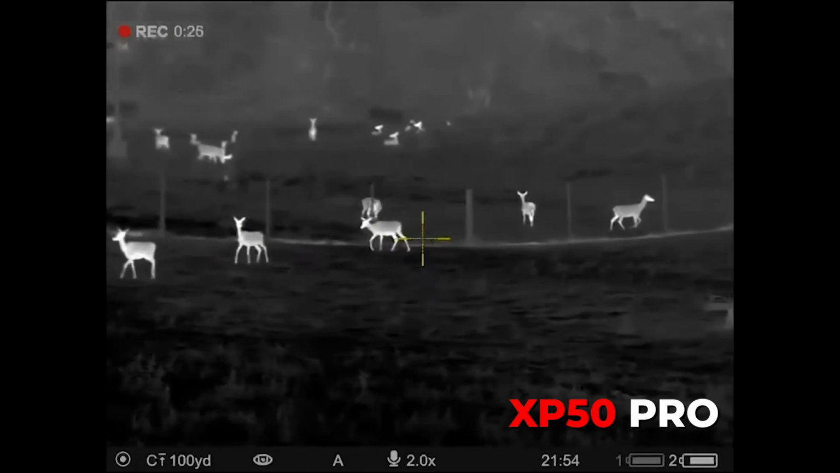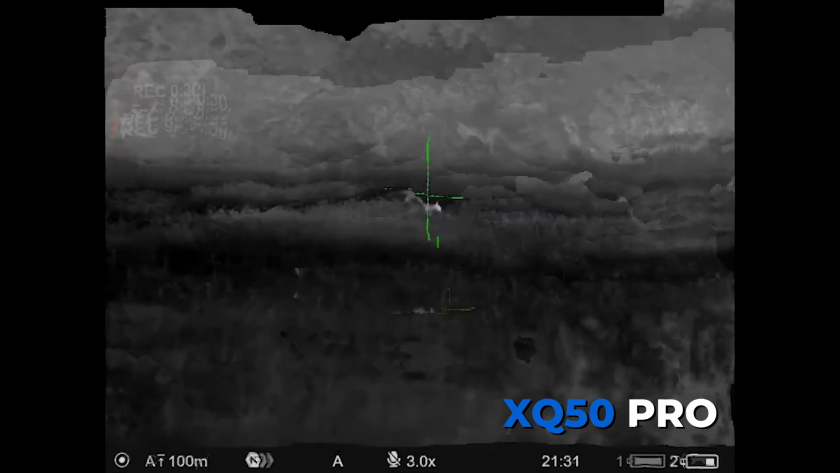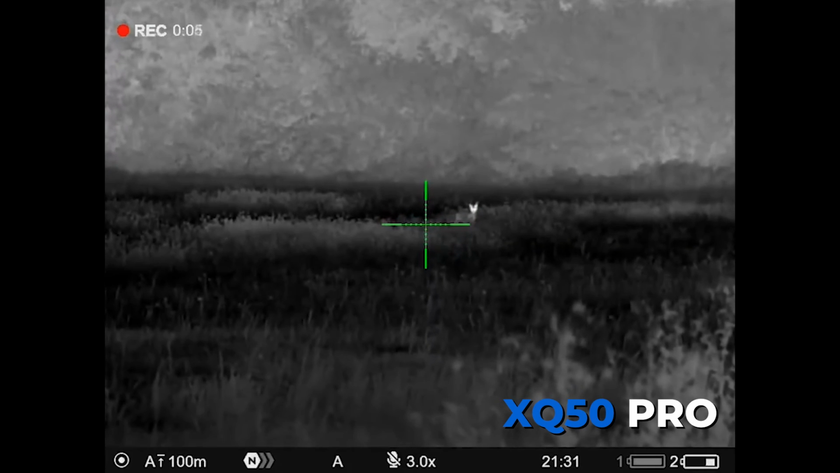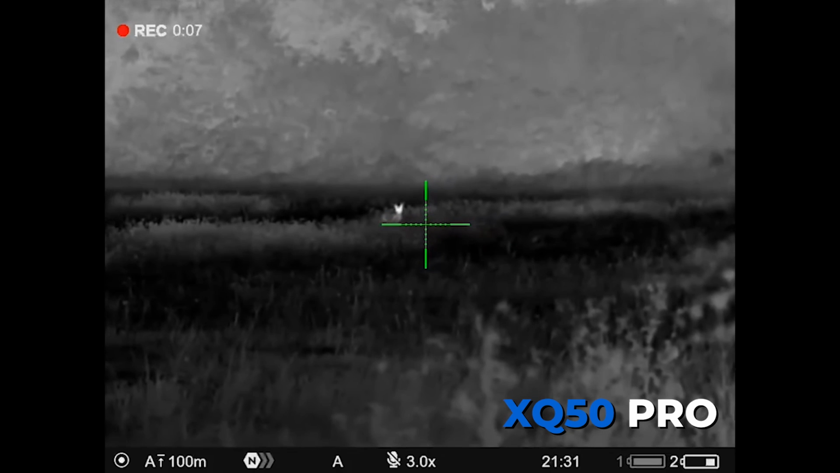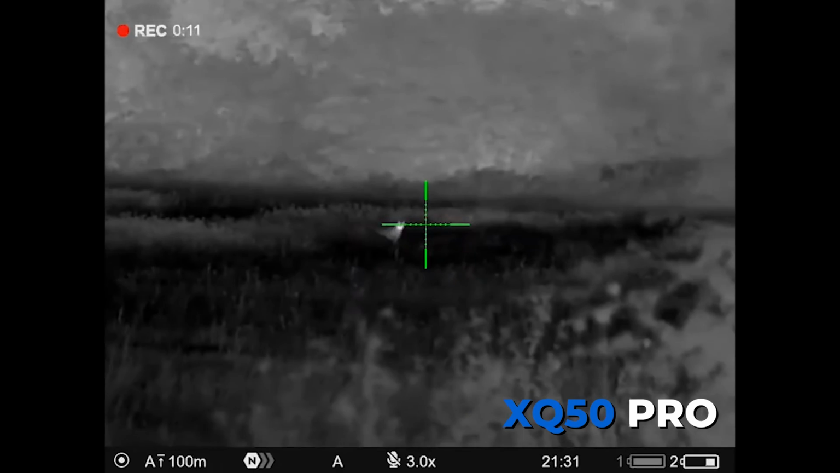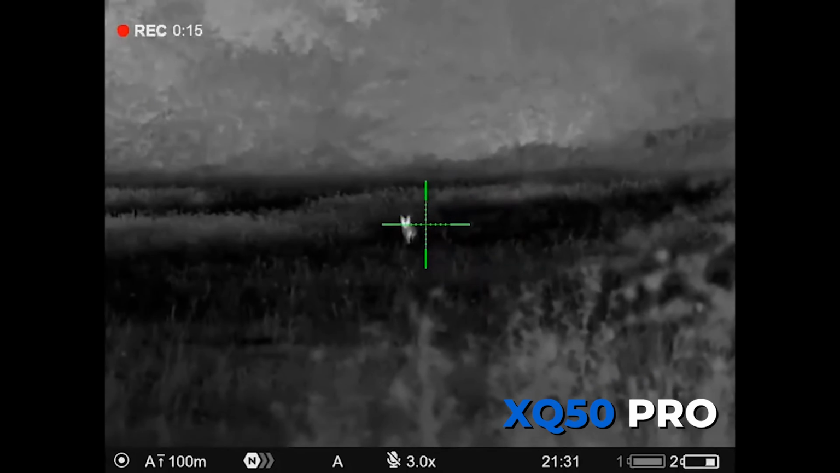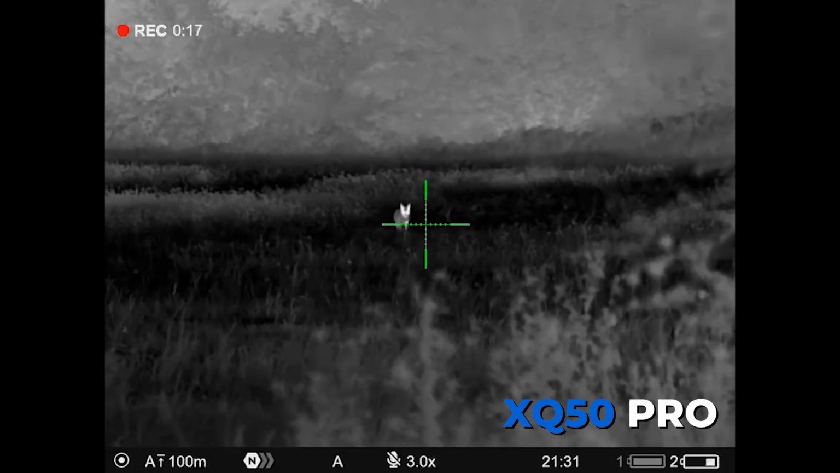But it does give me a better field of view. But the x3, when you pick it up and put it onto your quarry, that's pretty much simple. At 100 meters, you're going with that and pulling the trigger, because it's got the quality there.